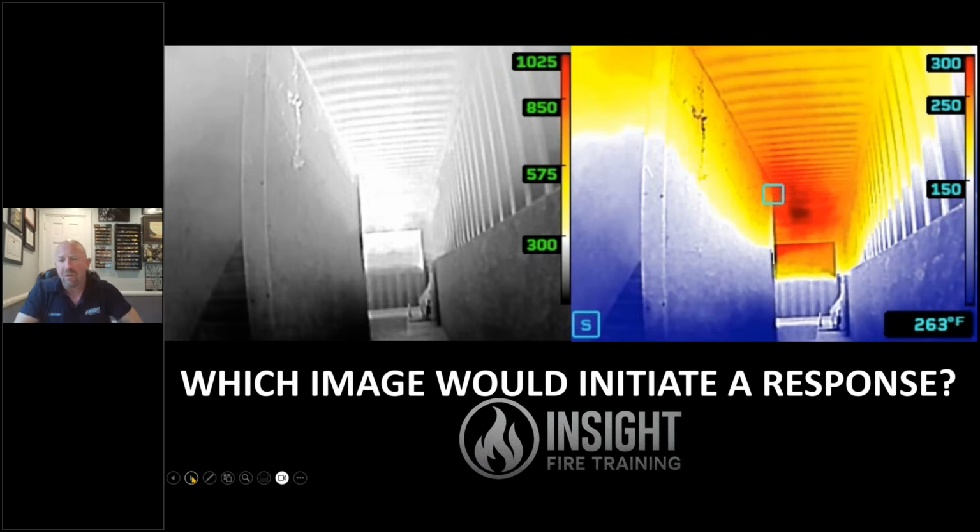Here's our challenge. We're going to attack this fire while the ladder company moves upstairs to search. Look at the first image and ask yourself, when would you open the nozzle? Which image would initiate a response? The fire's down the hall to the left. Grayscale convection currents are moving in the video, and you can clearly see that. But if a firefighter scans too quickly, they wouldn't see it. Whereas in survey mode, where we're remote from the fire, not only do we see that color gradient, as my friend Joe DeVito says, you should never have trouble finding the fire.